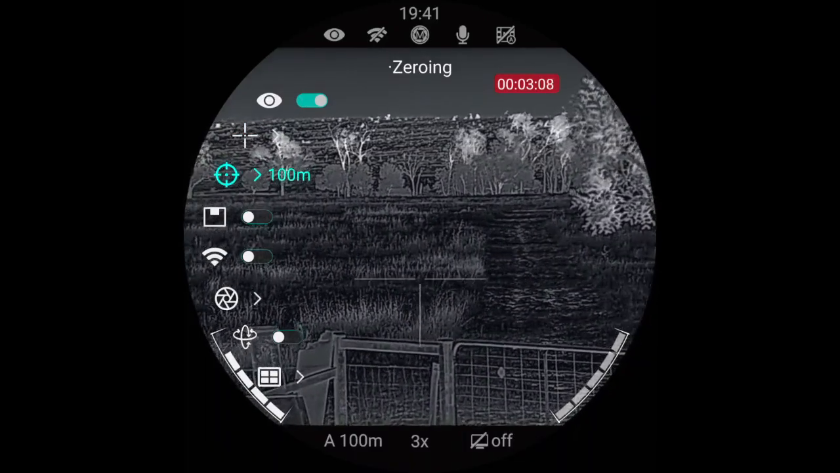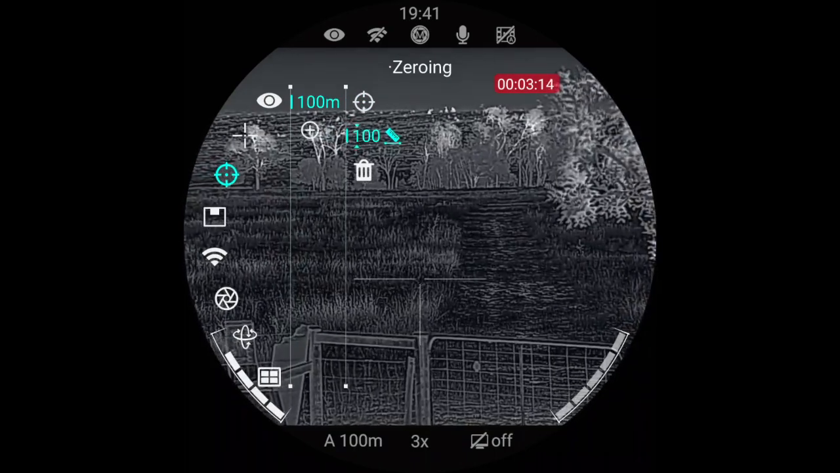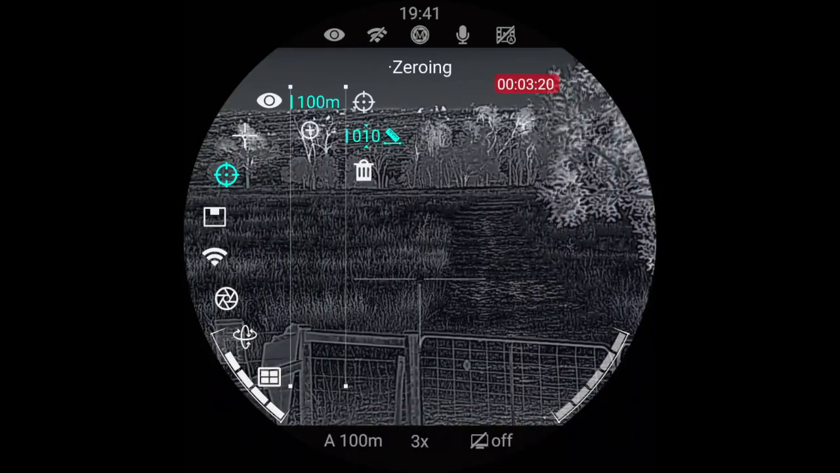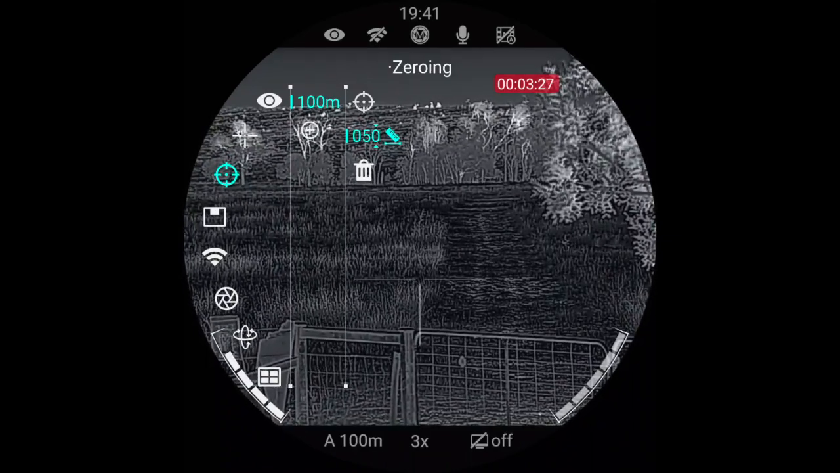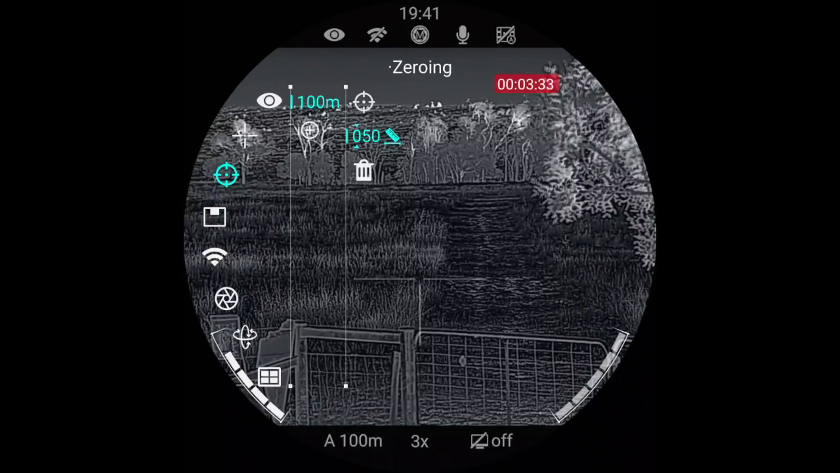Now you can go down here and select your zeroing distance. Okay, I'm going to change that to 50 meters. So go to 0. Select. Now I can turn your knob, and that goes to change that there. The menu button just moves it across. Okay, so then I'll hit the back button.